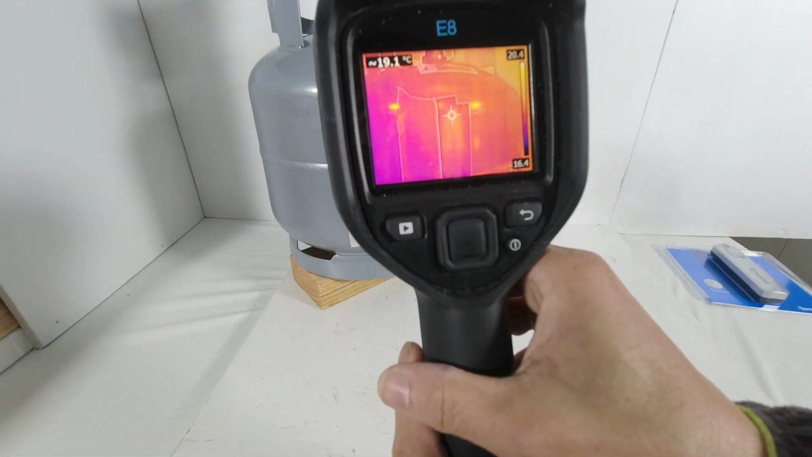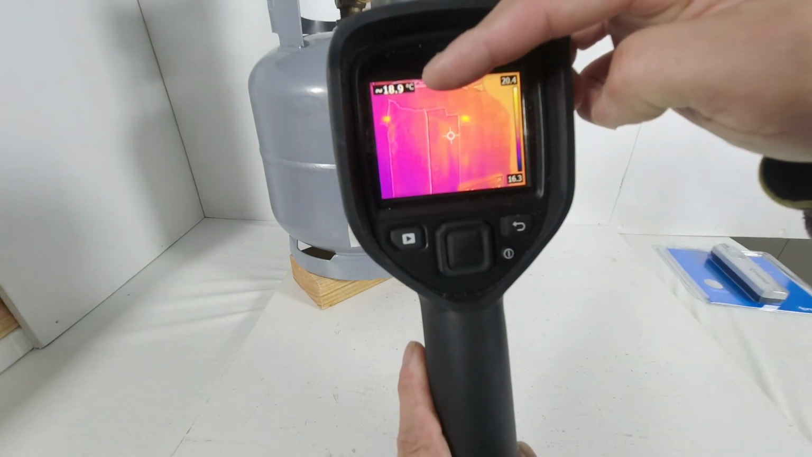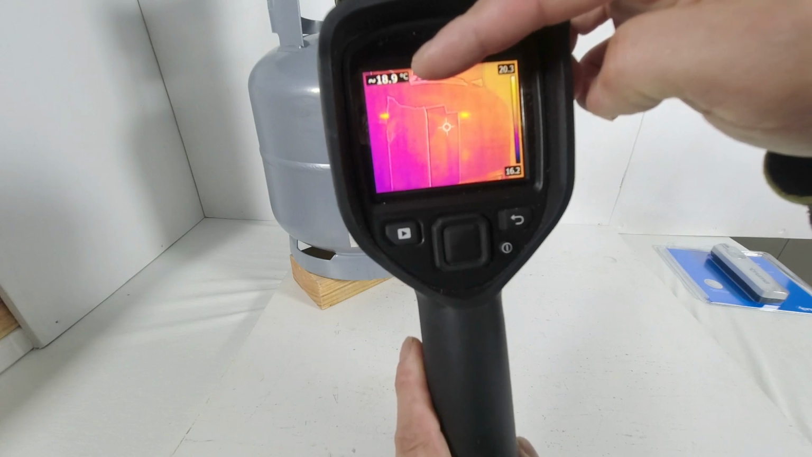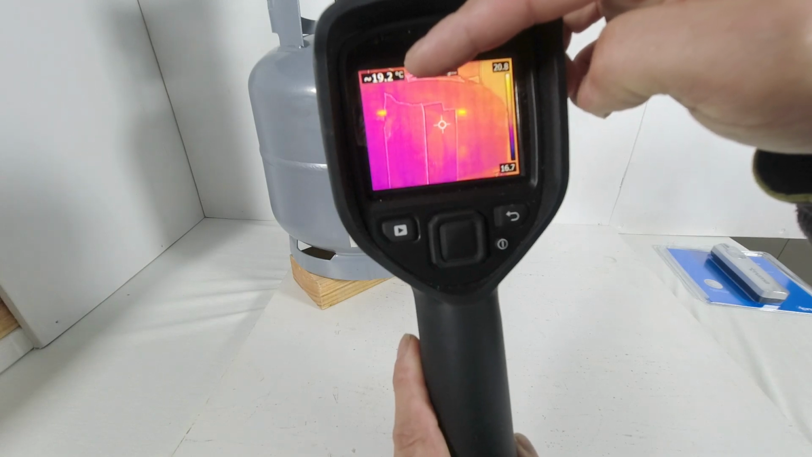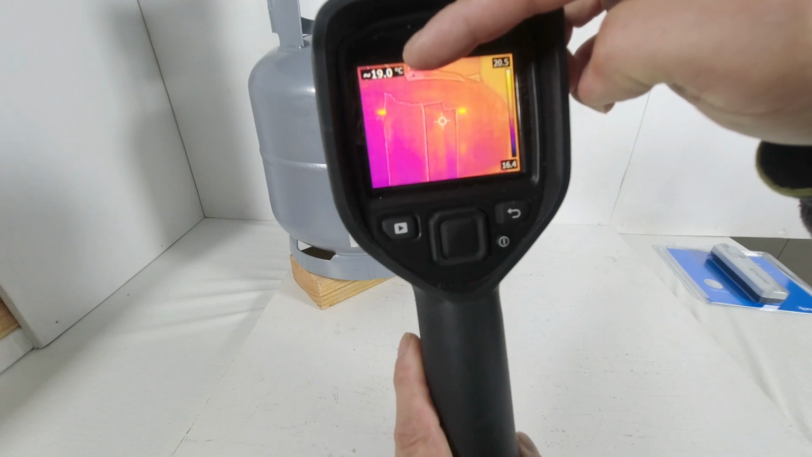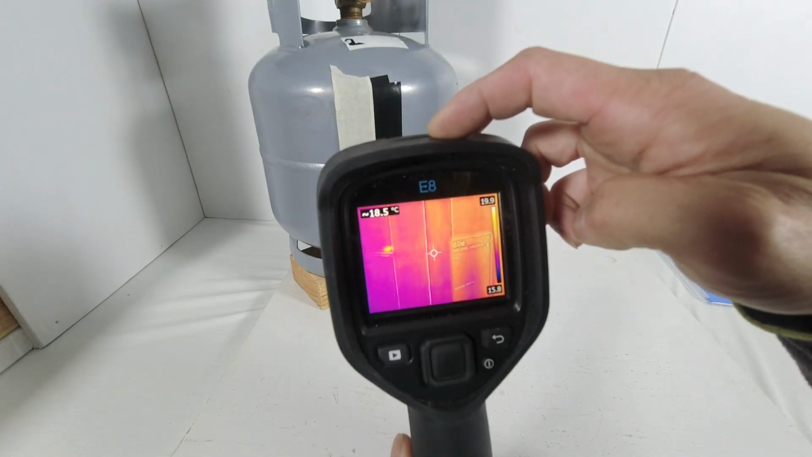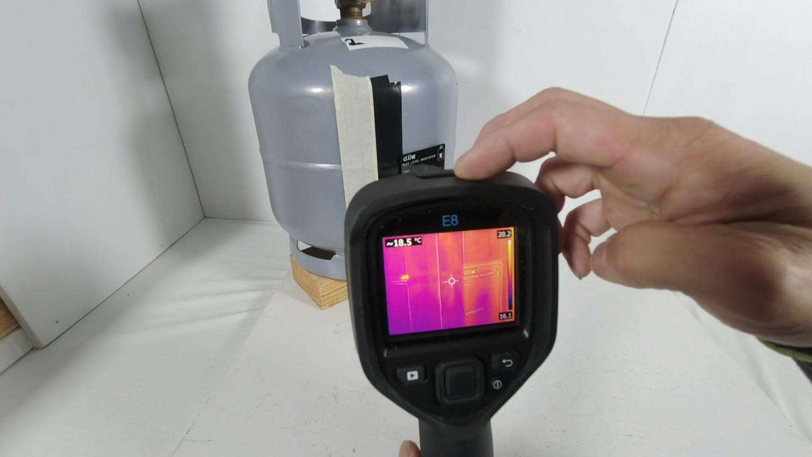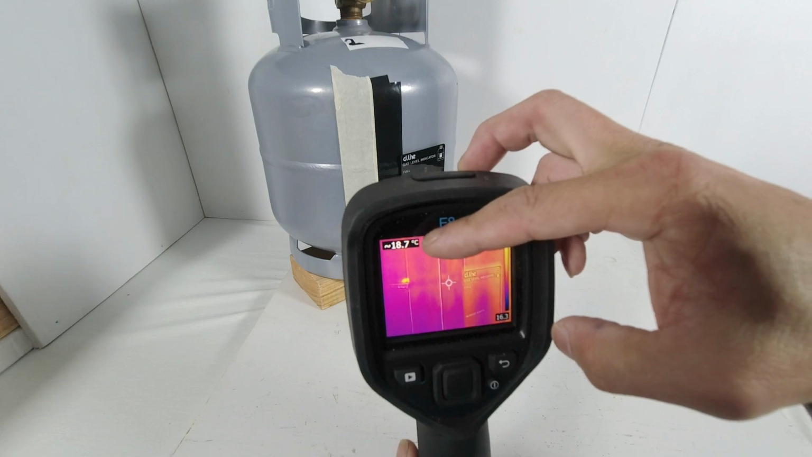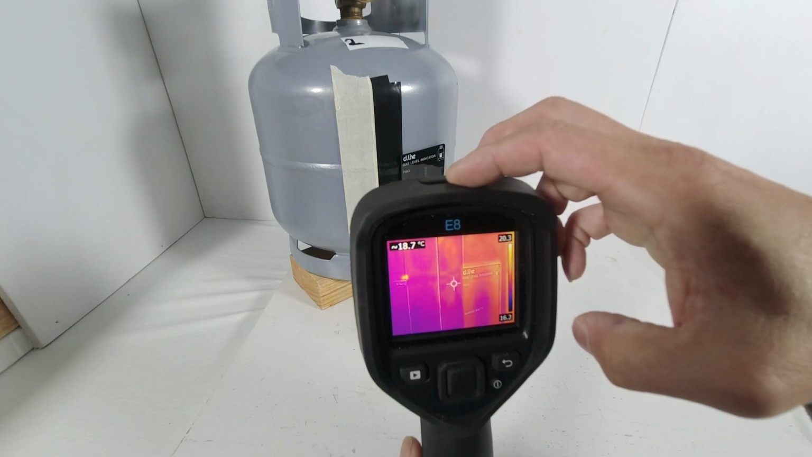I'm now aiming at the top of the black electrical tape, and the temperature is approximately 18.9 degrees, 18.7 degrees, 19.2 degrees, 18.9 degrees. I will move the aiming point to the middle where the horizontal weld is. It is reading 18.4 degrees, 18.7 degrees, 18.8 degrees.